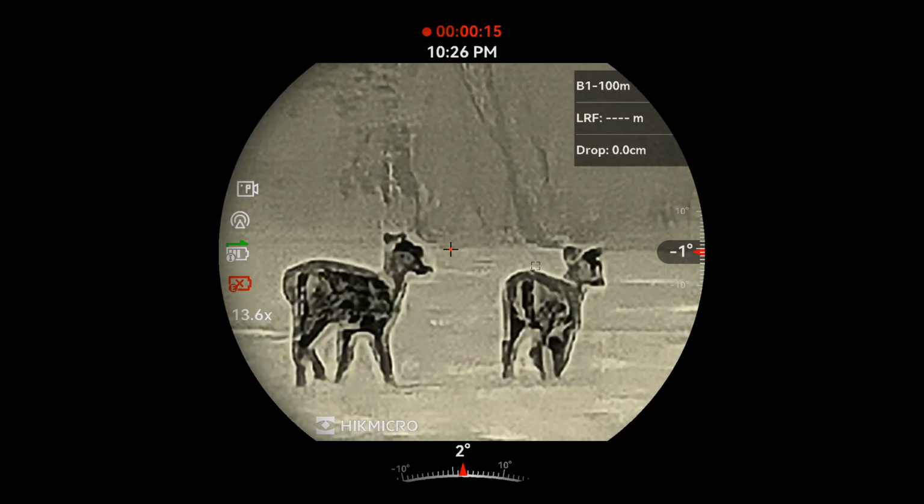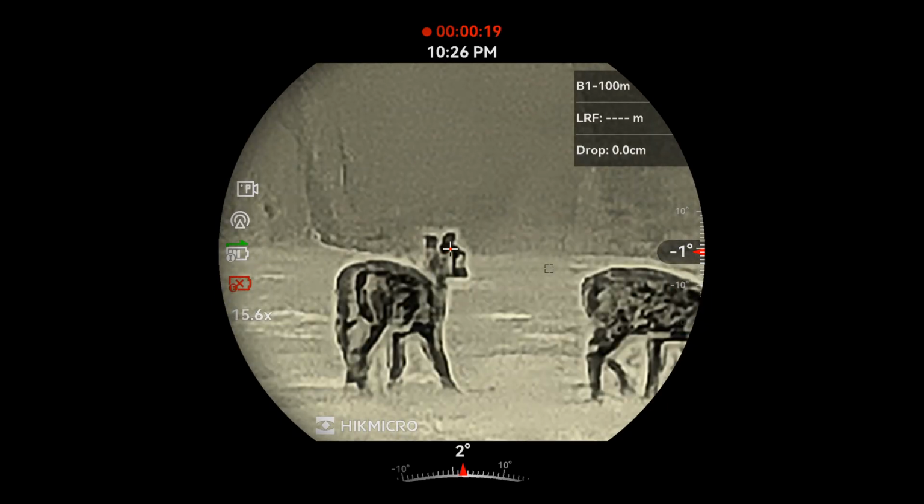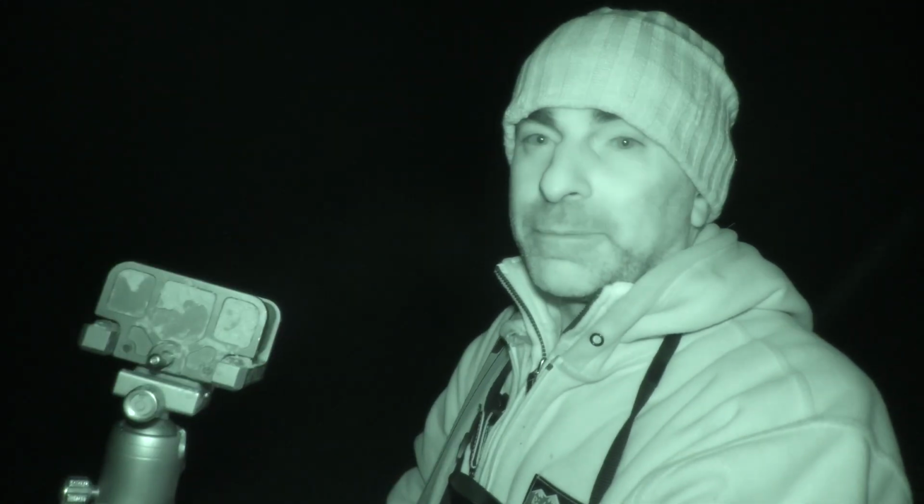Well, it's gone a bit quiet in this area now. There's a little bit of fog, a light mist blowing in and settling just over the field. But it doesn't make any difference to the thermal though. The thermal still cuts through it really well, actually. So it's gone a bit quiet here, so I think I'll walk down to the next field. But if we don't see anything, then we've had a good night. I'm quite happy with that. But yeah, we're going to have a look anyway.